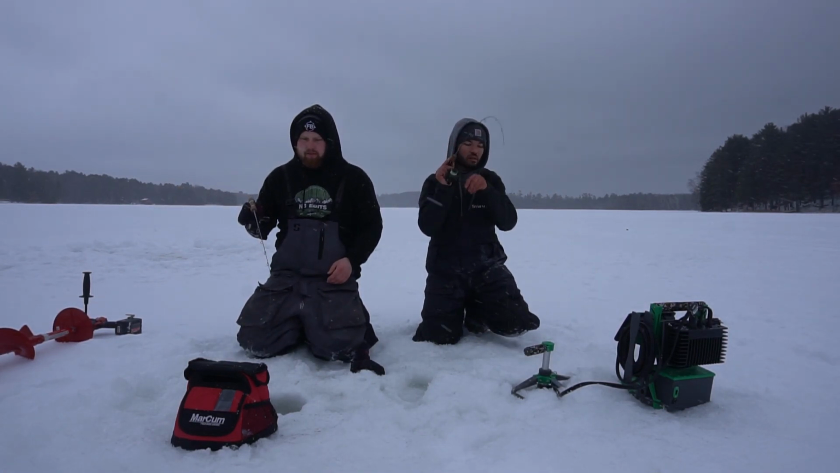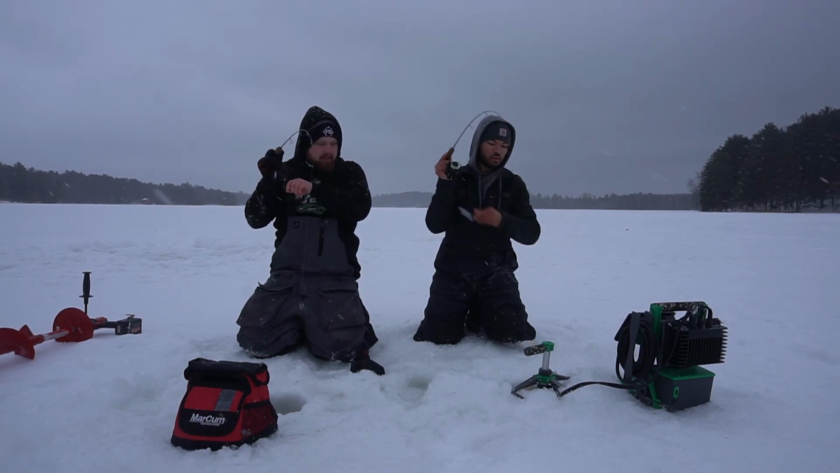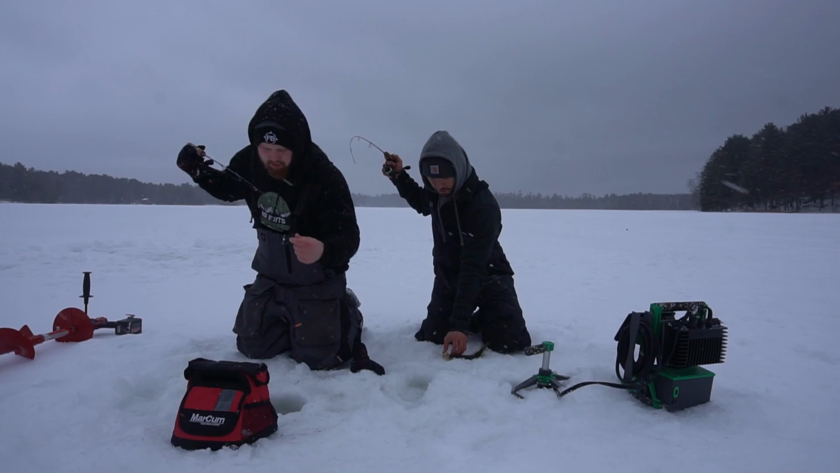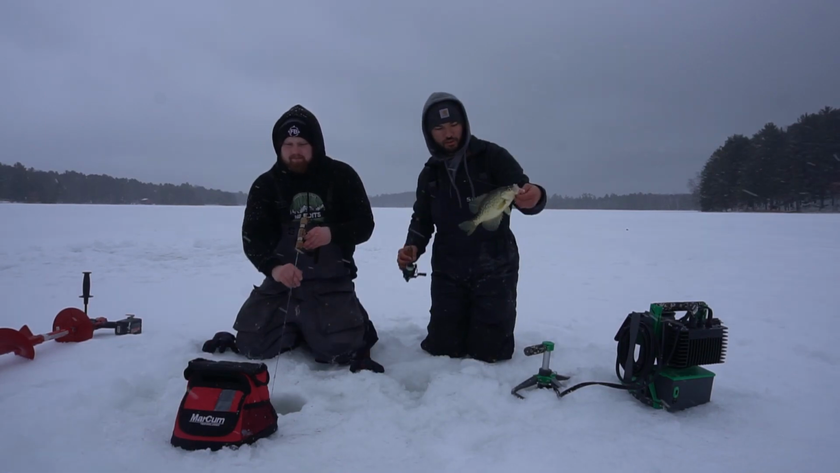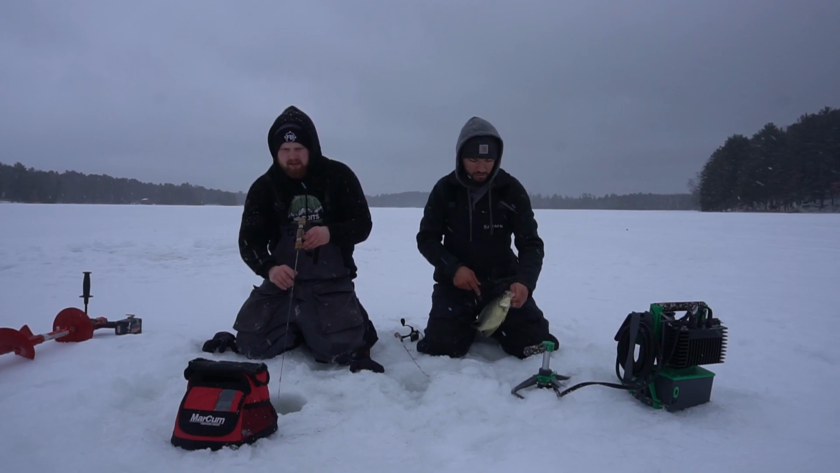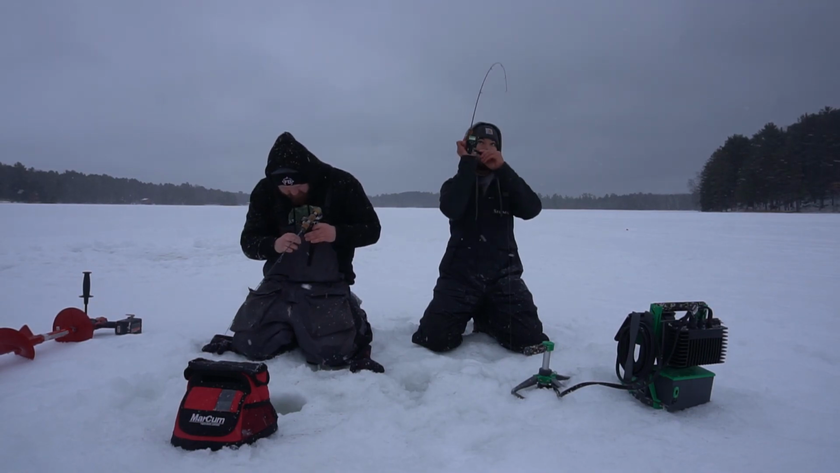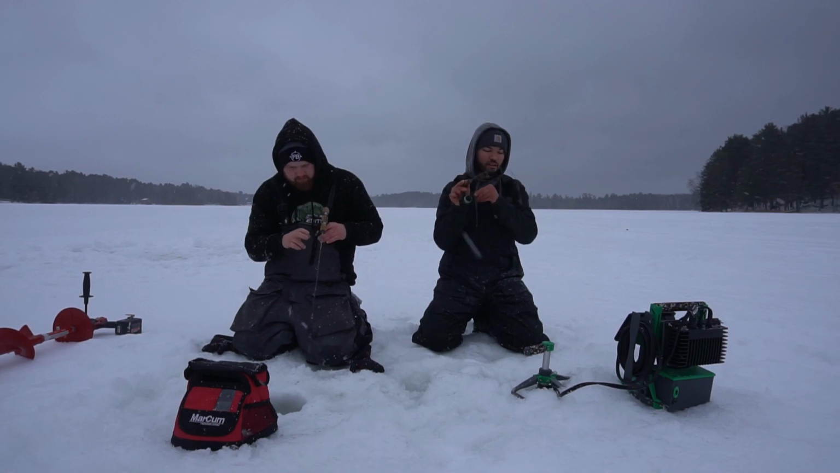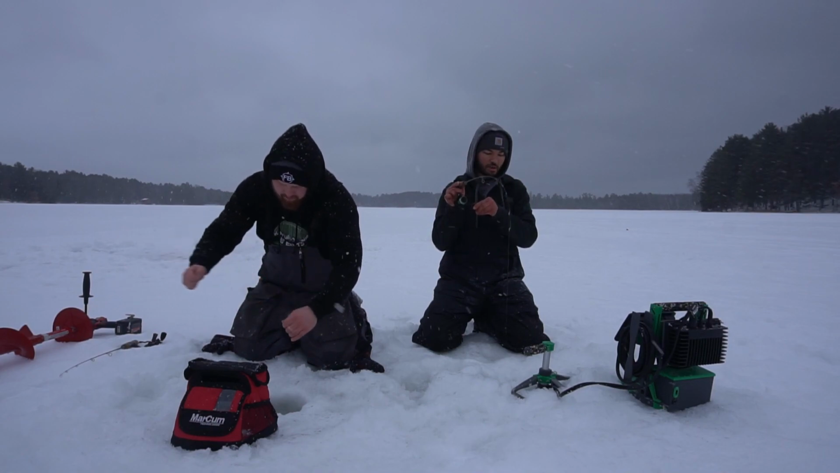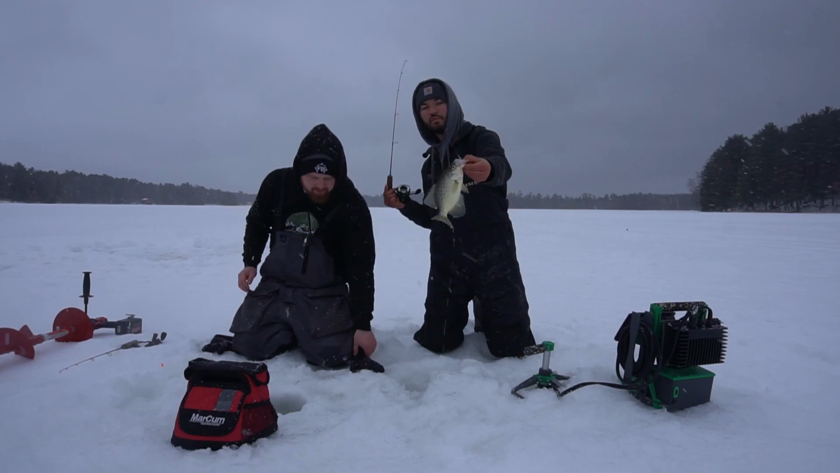Look at this one rushing up. Oh my goodness. Wow, that is nuts. Doubled up, that's a nice one. Oh, mine just came off in the deucer. Nice crappie, probably like a good 11-incher or so. Just absolutely crushed it. Here, release on him. Man. Absurd. How many crappies are down there right now? Nice. Another one. Beautiful crappie.